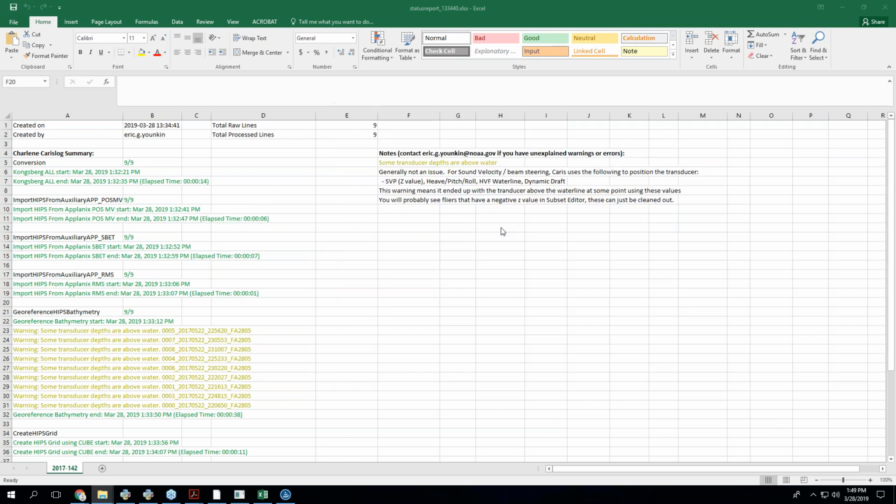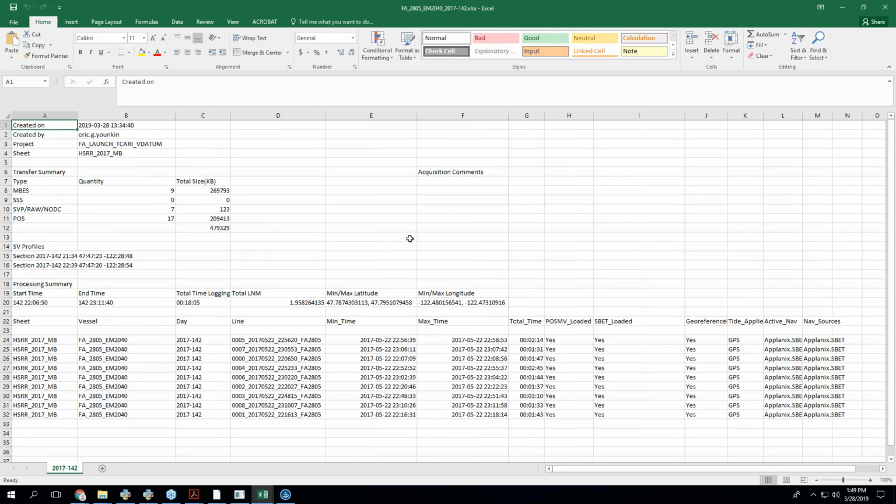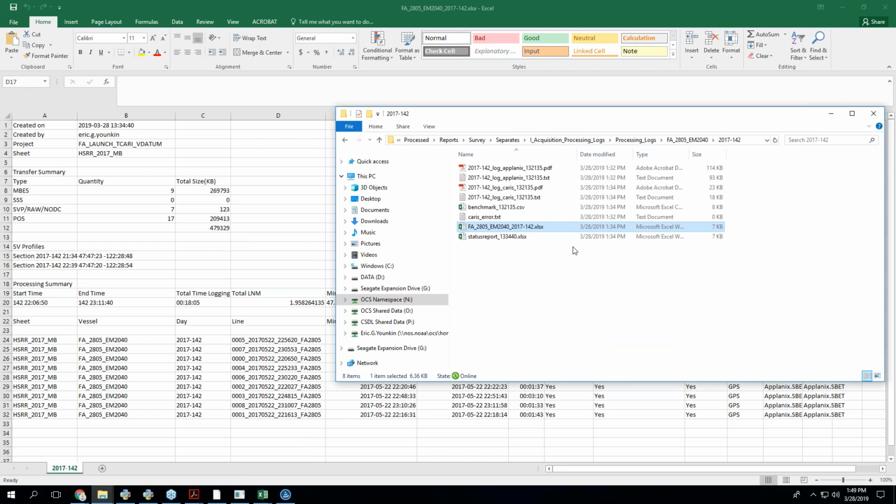This is sort of the same thing, but this serves as a processing log more than a status thing, because I think there's information here that is more for stats than for letting the user know if it worked. So that's why there's two, and they sort of do the same thing.